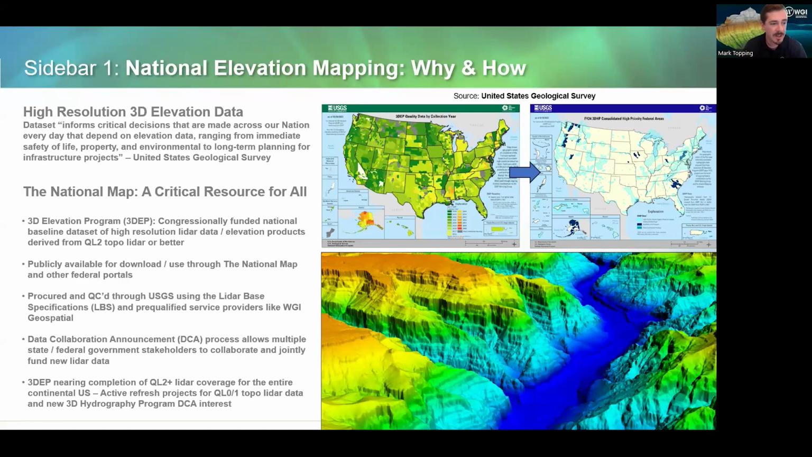A data collaboration announcement, or DCA, is the process that allows multiple state and federal government stakeholders to collaborate and jointly fund new lidar projects. And even though we have a baseline of quality level 2 lidar, we're seeing refreshes, obviously, as temporally topography changes. So updating this lidar data is still of concern, and also improving that existing lidar data to a higher standard, such as QL0 or QL1, is another area of interest.